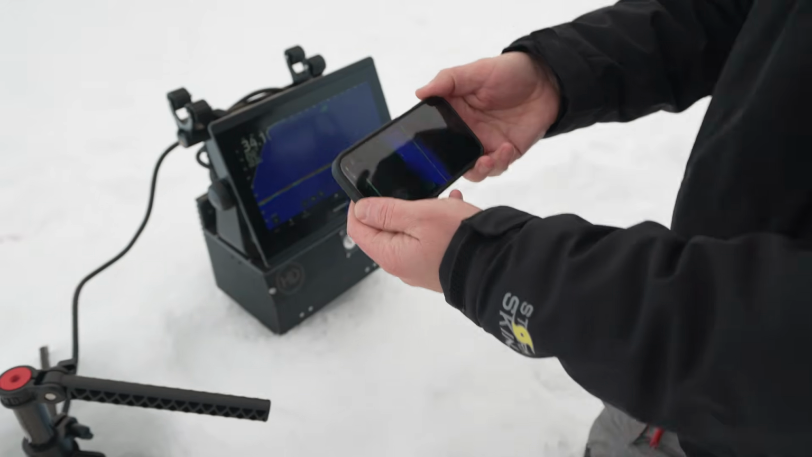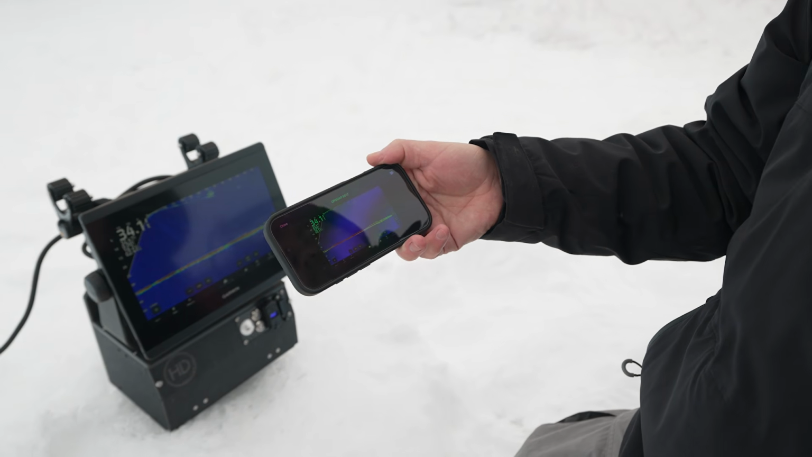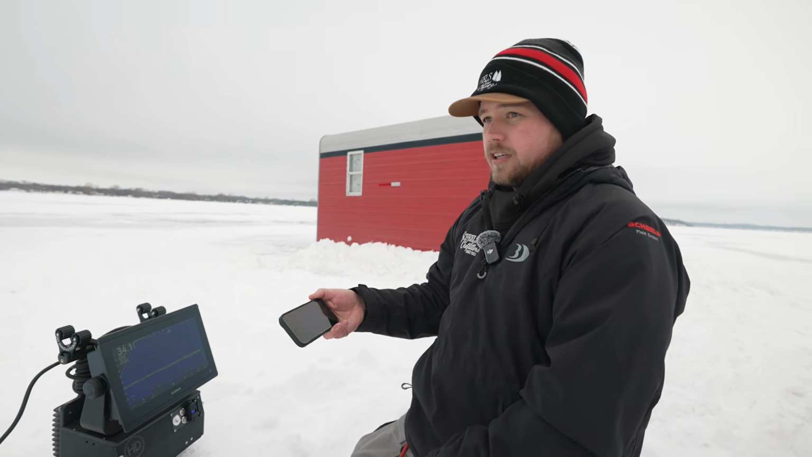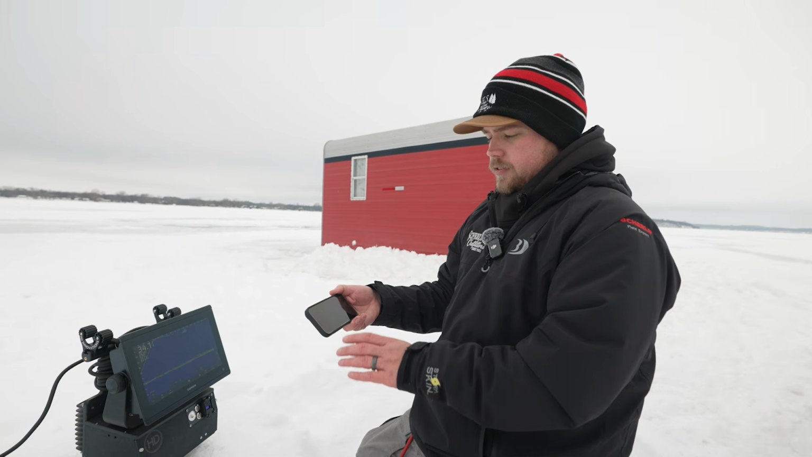So a couple sweet features with this, whether you're on a school of fish and you don't want to take your phone out to take a video of your actual unit, you can just screen record right on here. Or if you're in a scenario like we just sent Mike out to go drill a hole, if you're out here by yourself, you can leave your Livescope sit here.